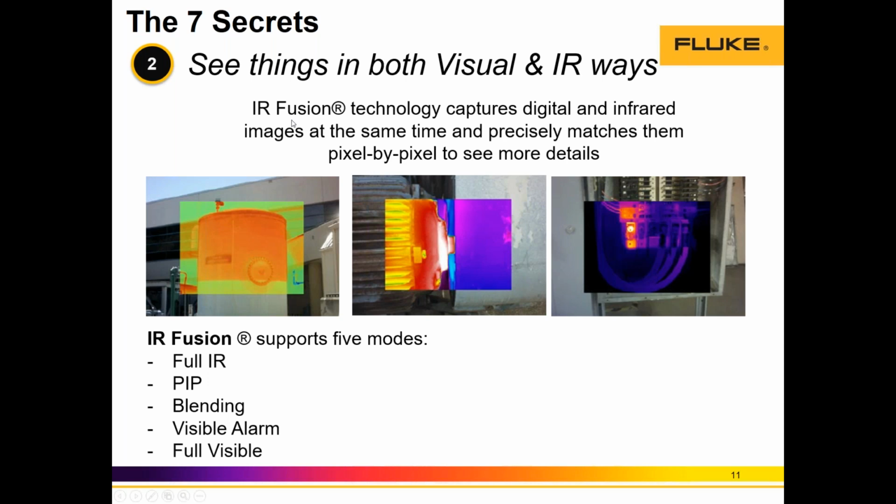And the last supported mode that we have in IR Fusion is full visible, which is a full optical image, no IR graphic representation, but it's still an infrared image. So in the case of a full visible infrared image, it will be this tank image without the blending or without the palette showing temperature representations with a color, but always in optical mode.